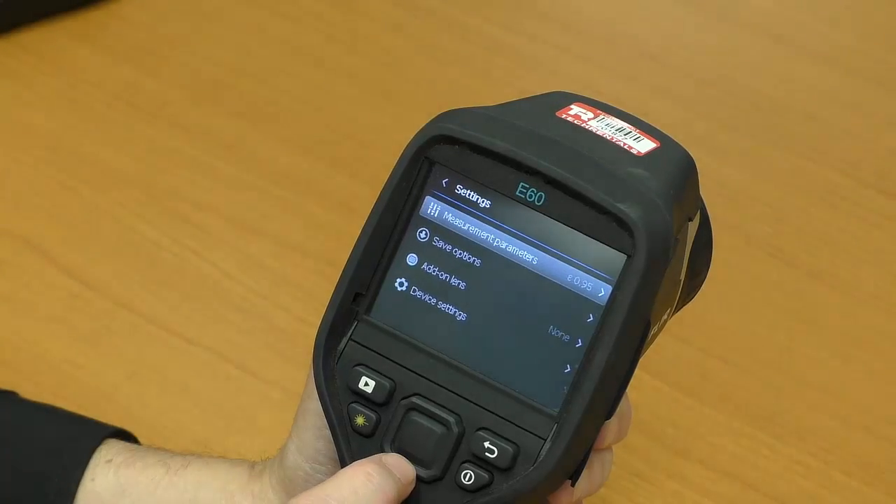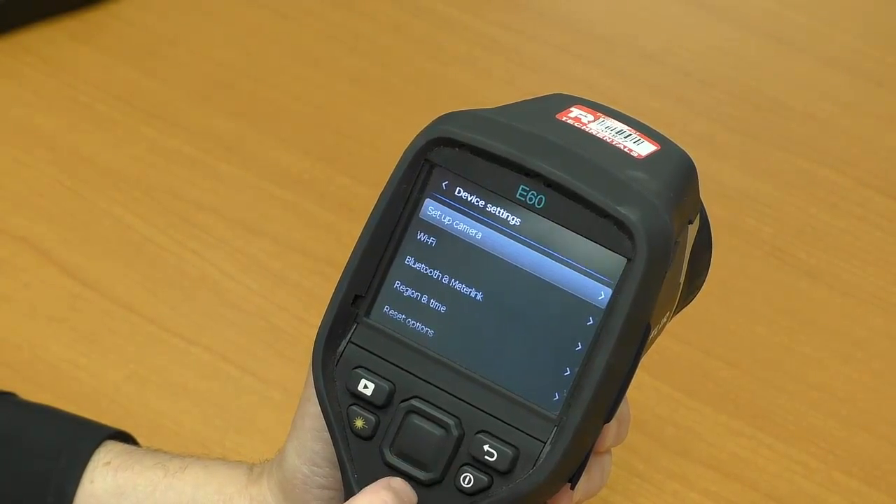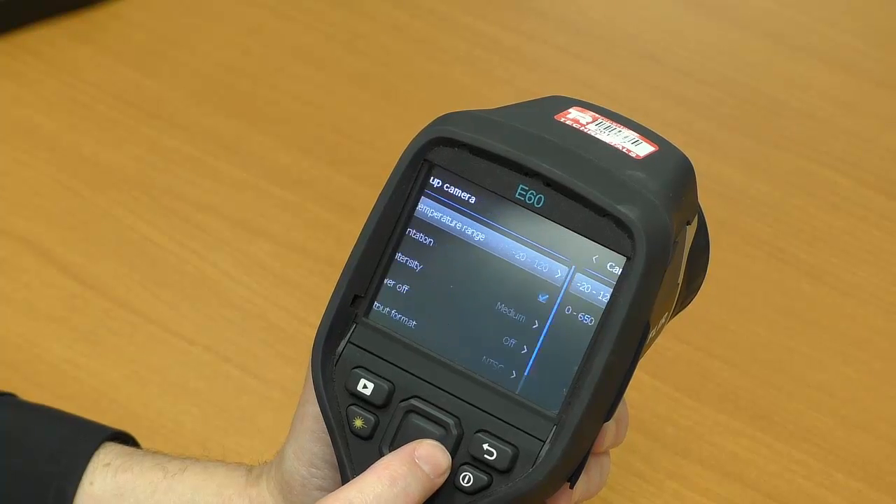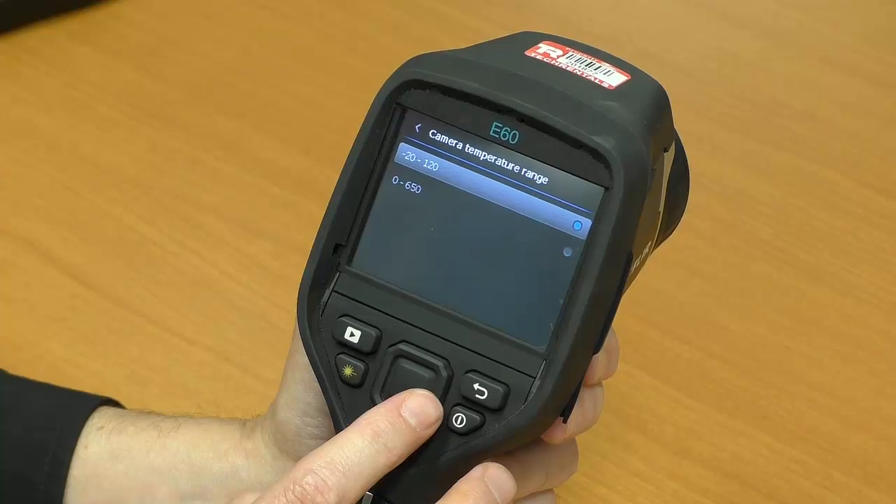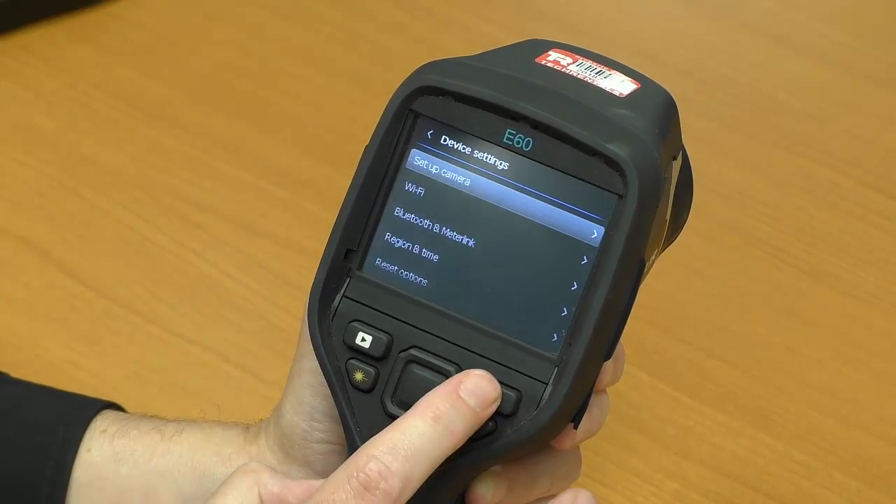Settings, device settings, camera setup, and this is where you can choose your camera temperature range. It's currently set at -20 to 120, or you can set it to 0 to 650. I'll leave it where it is and just escape out of this.